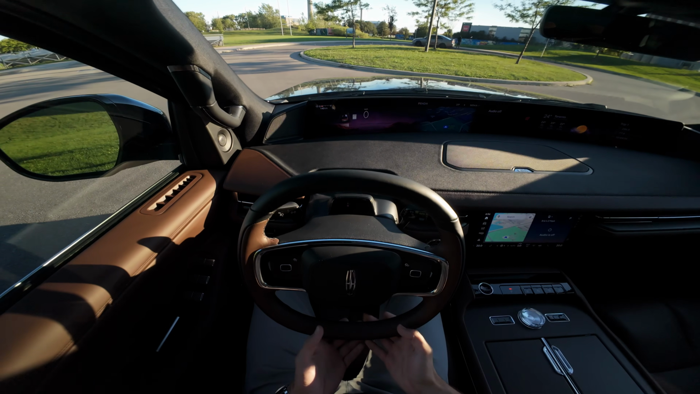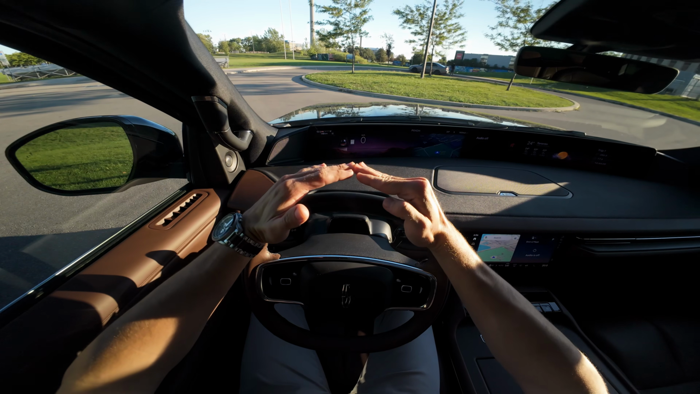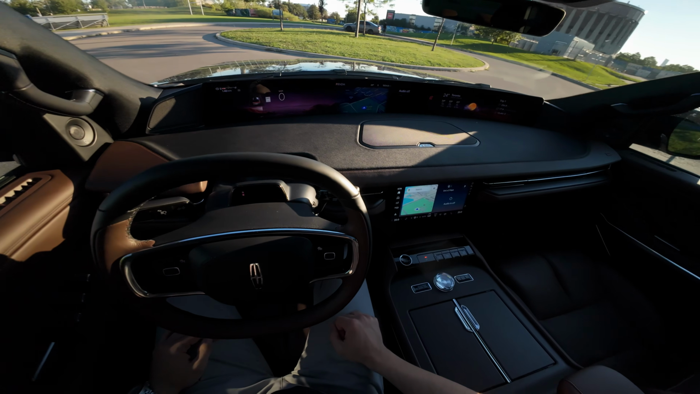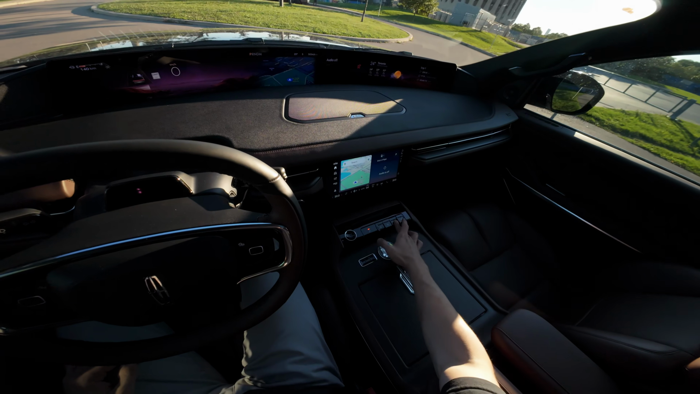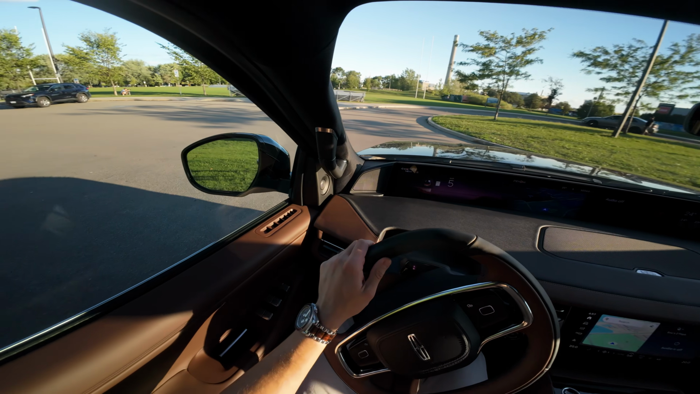And we have our squircle steering wheel. If you're wondering why is it shaped like that, if we had a normal steering wheel, it would block our view of our 48-inch screen. So squircle it is. But let's get driving and enjoy this beautiful summer evening.